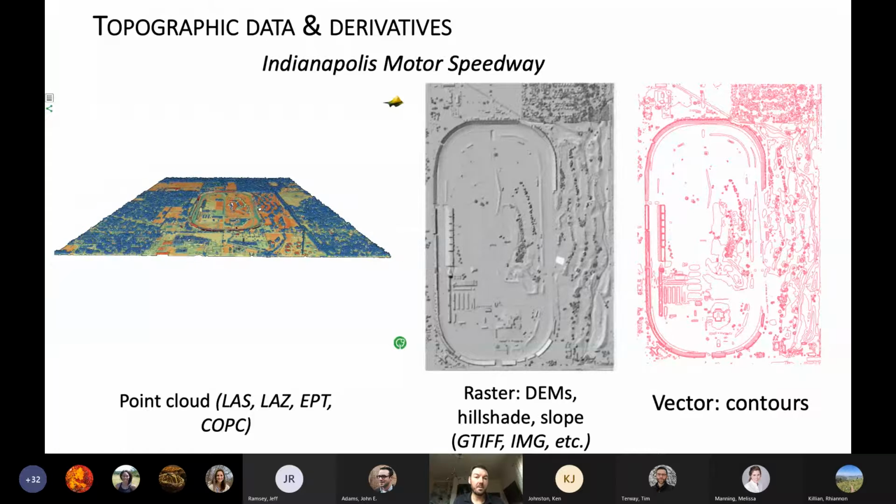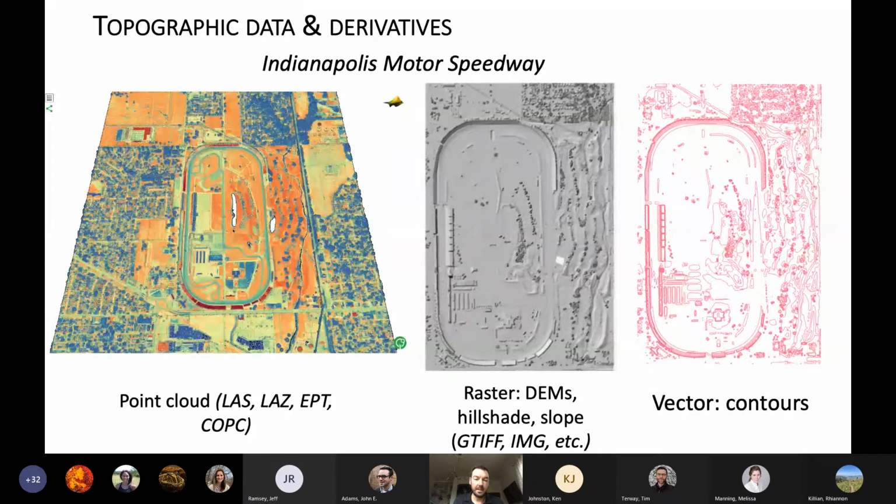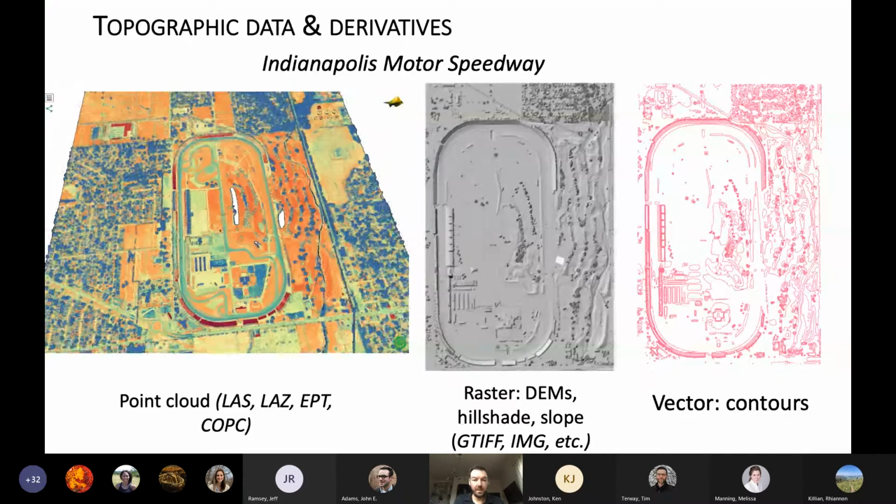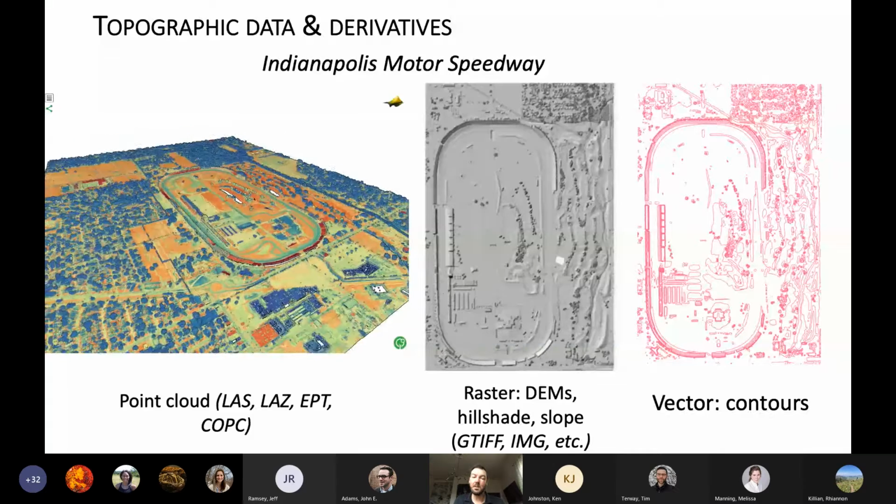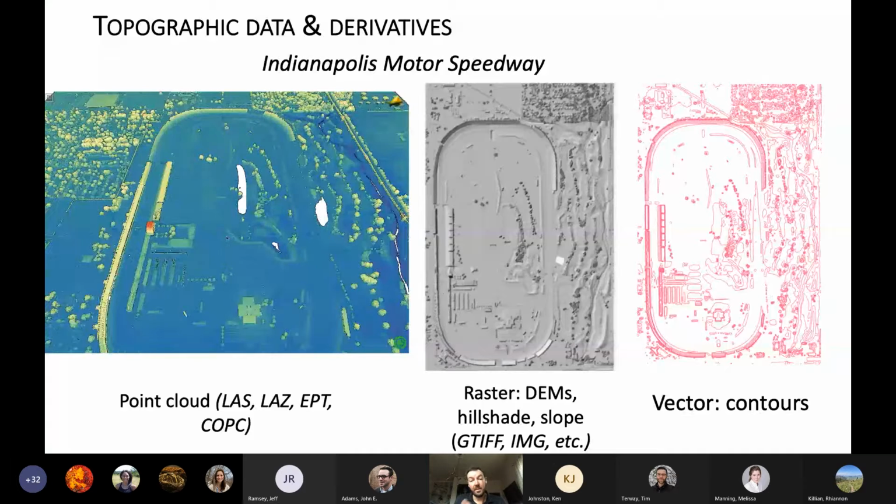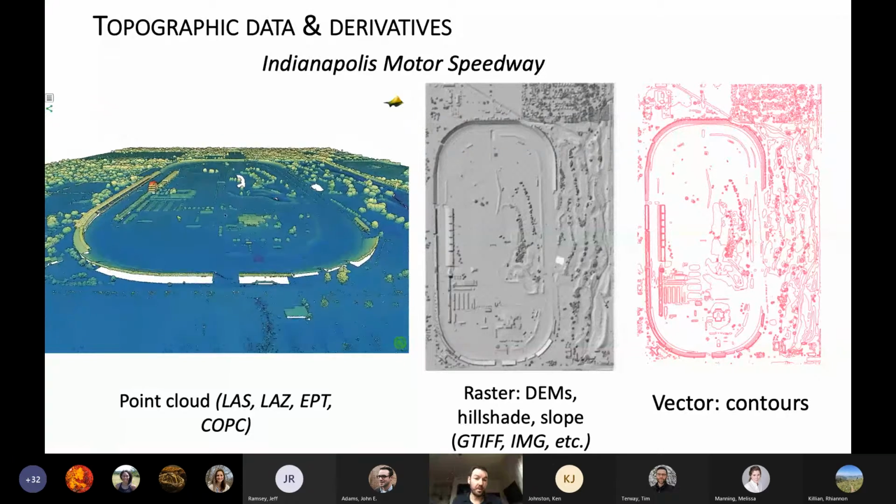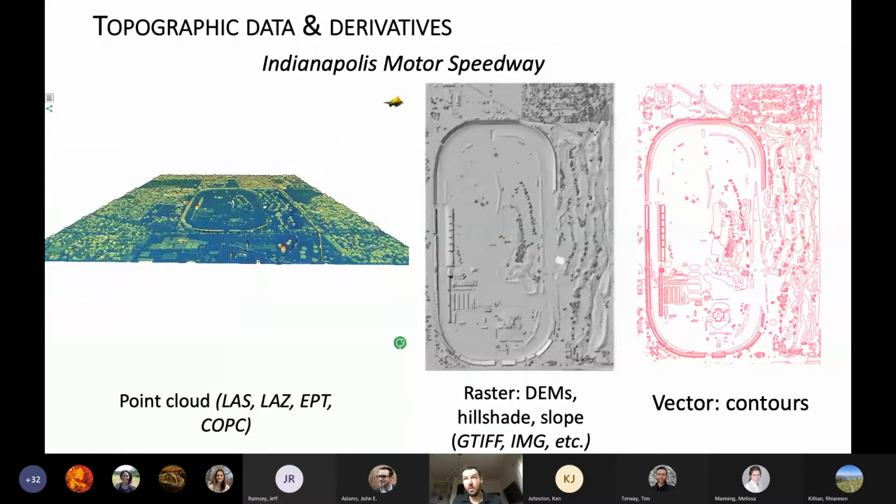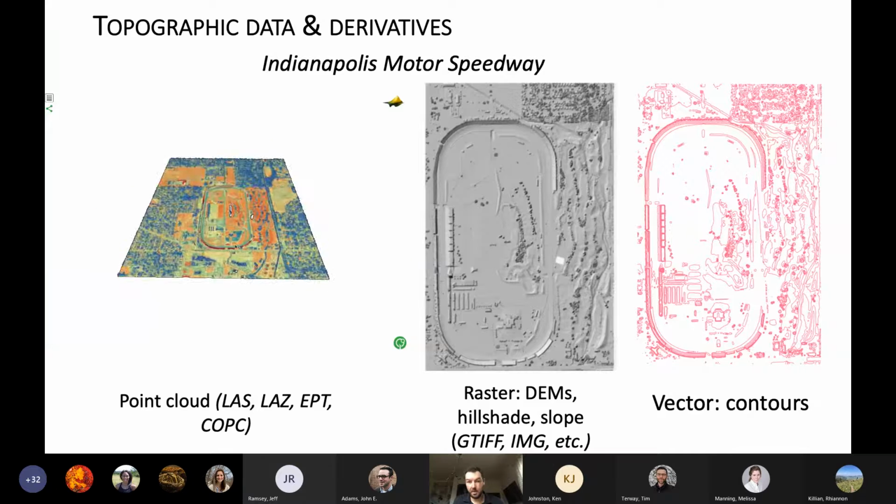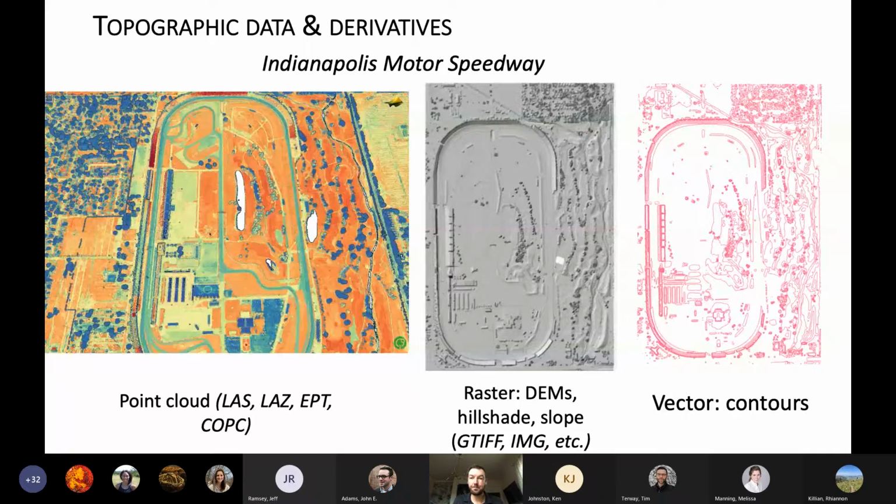We also host pre-computed products that typically come along with the data set. These are the DTMs, DSMs, intensity grids, sometimes canopy height models, other sorts of derivatives from the LiDAR. Downstream of that, we provide tools to generate vectors, like contour lines, or to produce raster derivatives, such as a map of aspect, slope, or surface roughness. We have tools to do all of this inside of Open Topography dynamically. I'll show you an example of how this works in a second.